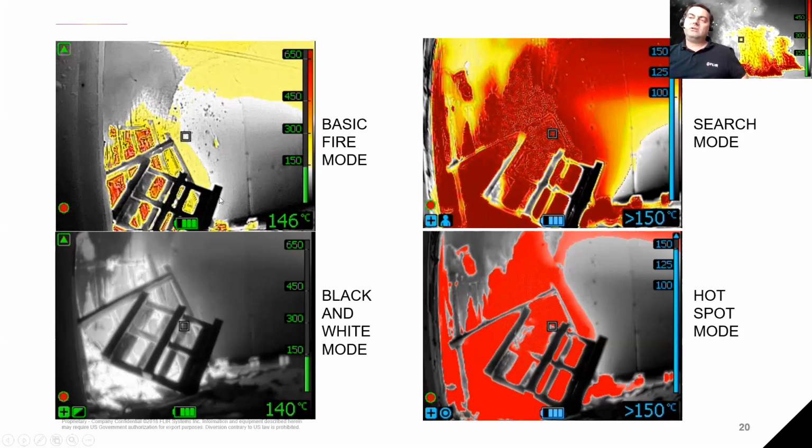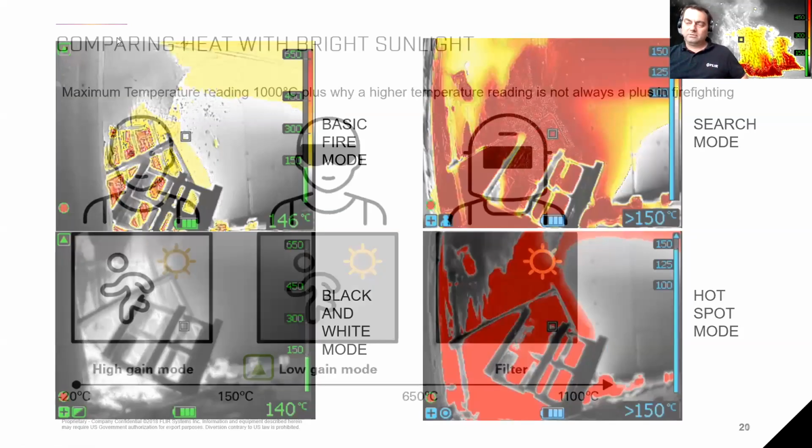That means that the camera is in a low gain mode, versus the camera on the right-hand side, which is locked into the high gain mode. What that means, I will explain later on another slide. But I just wanted to point out, not every mode is suitable for every situation. So you have to choose the right mode for the task that you want to fulfill. And in that case, those two won't probably help us. There are other tasks that we can do with those modes.